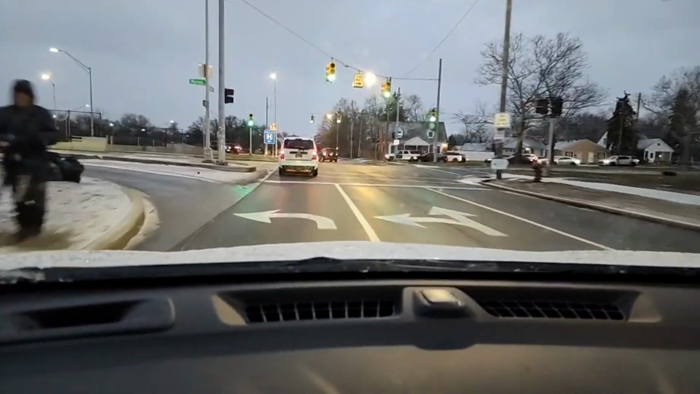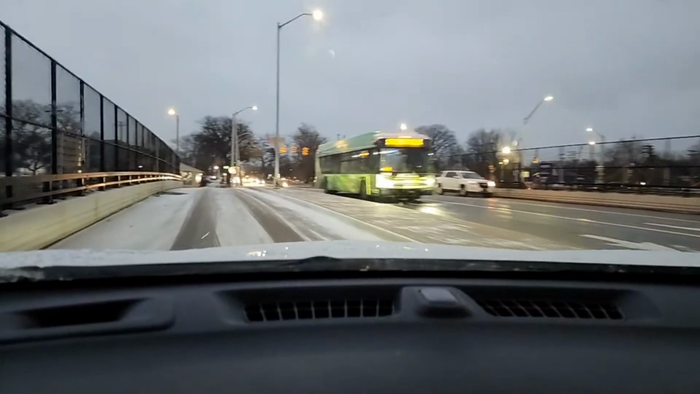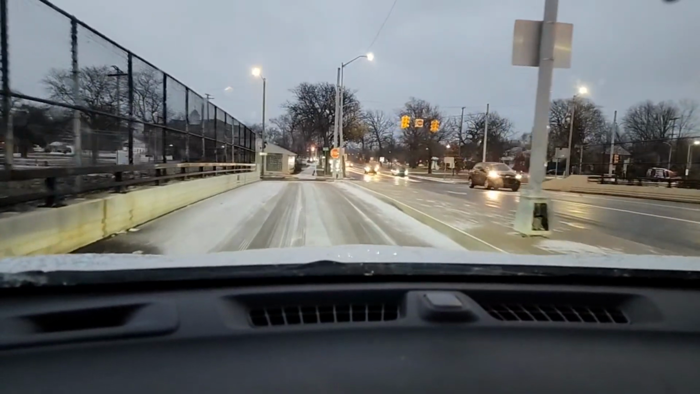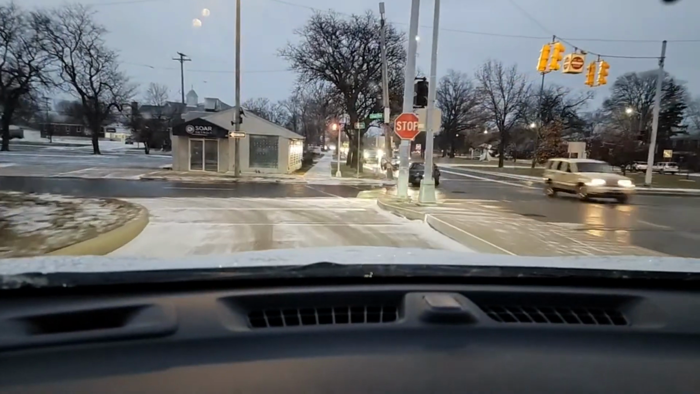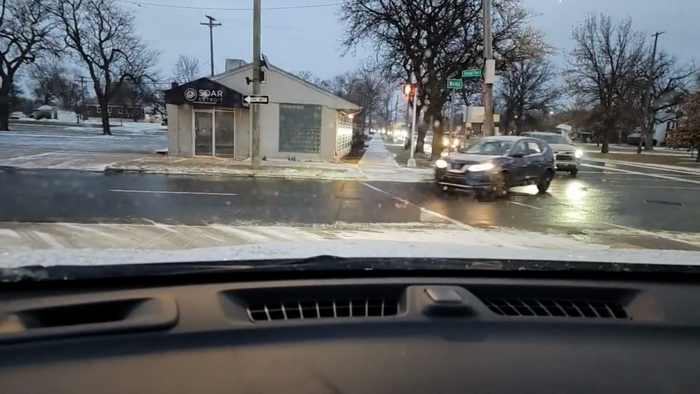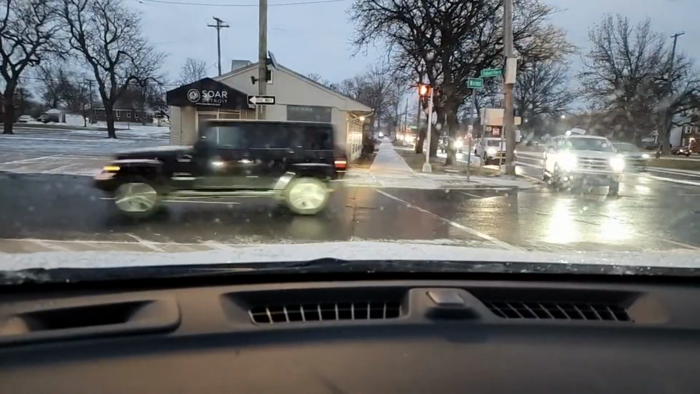All right, here's the crossover. I don't want to slide. This is no joke, E. I hit this gas, I'm gonna spin out. You know this boy is slick. I'm just gonna hit the brakes to see what happens. Ooh, those brakes work good. But this is a crossover, it's elevated. You know this boy is ice right here. So I'm gonna come up and stop. S-T-O-P.